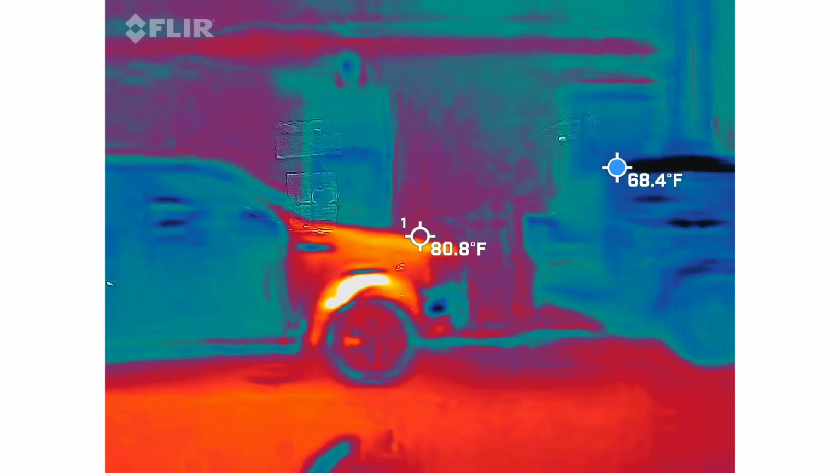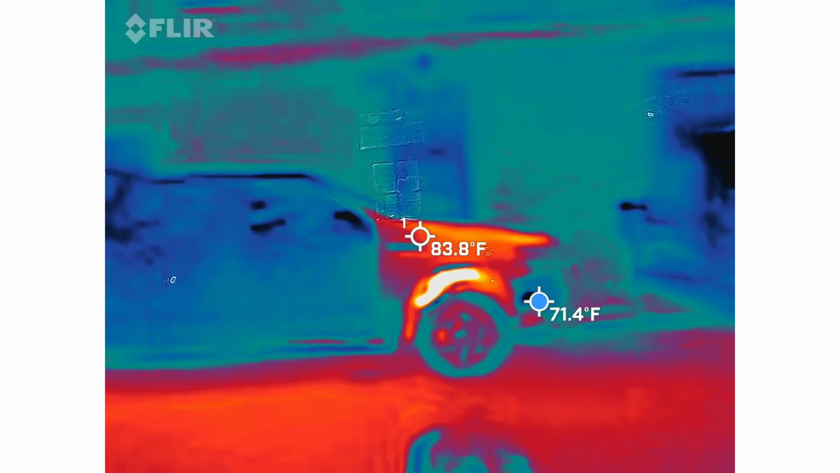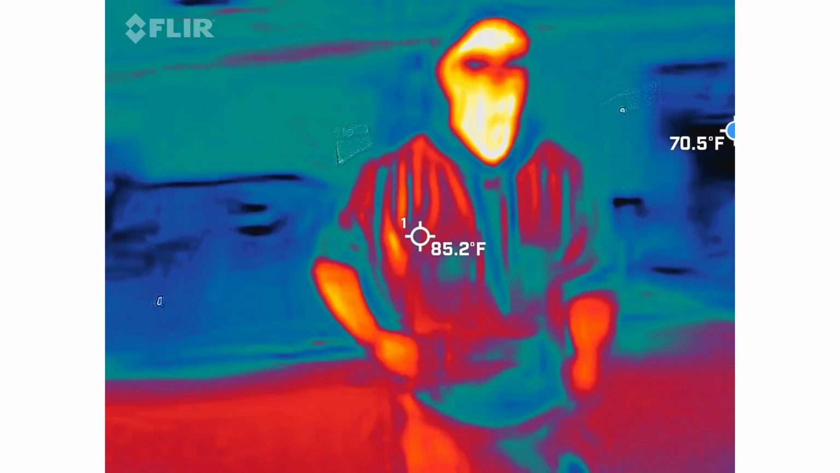So, see, ghost hunting is fun. Let's get into spirit boxes. So spirit boxes are a way for us to communicate with the dead. We're going to be using several different types of spirit boxes tonight.